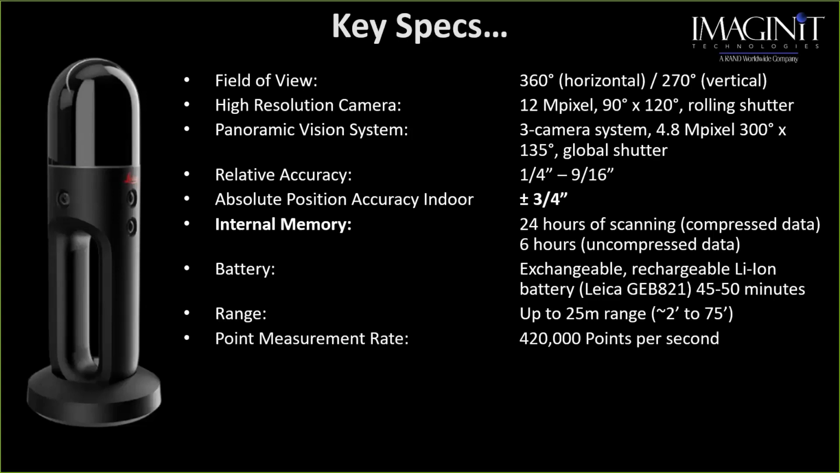And the RTC, which is their newest unit, traditional lidar, that's getting me about 2 million points per second. So it's better than the BLK, but not as good as others. Competition-wise, we're actually in and about a little bit more than our competitors.